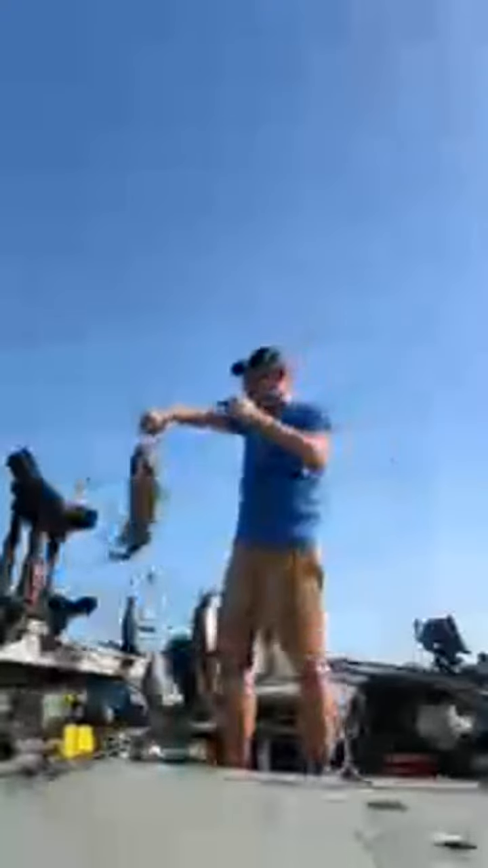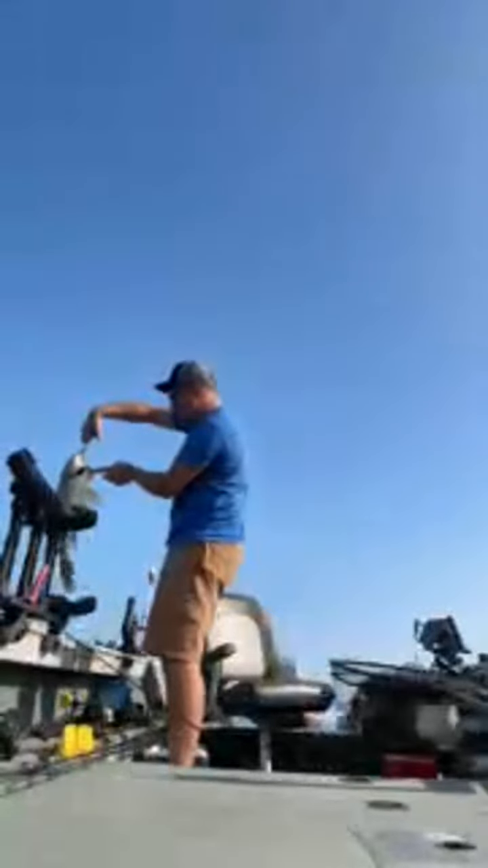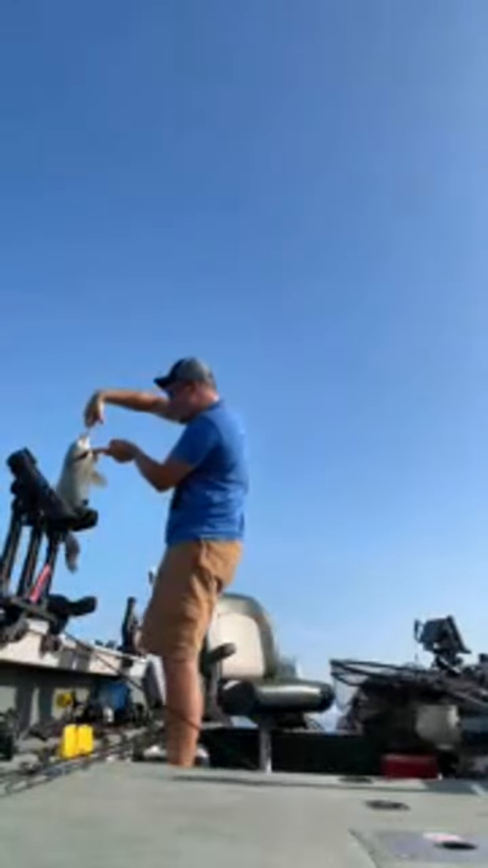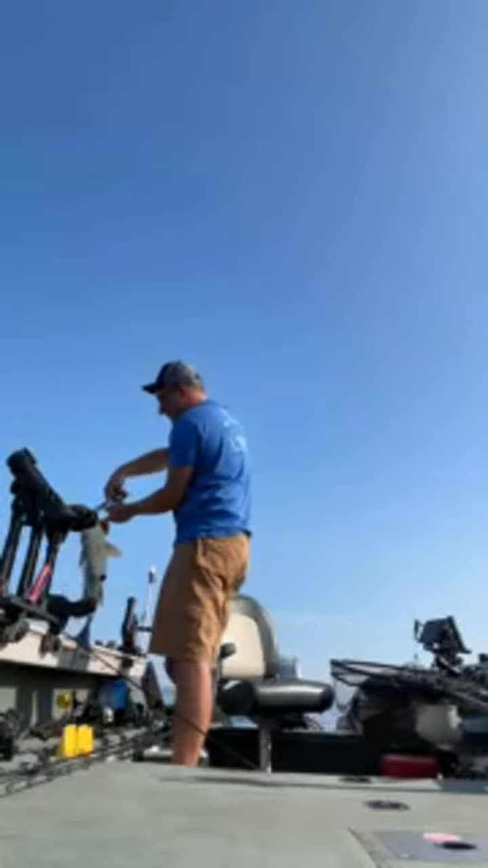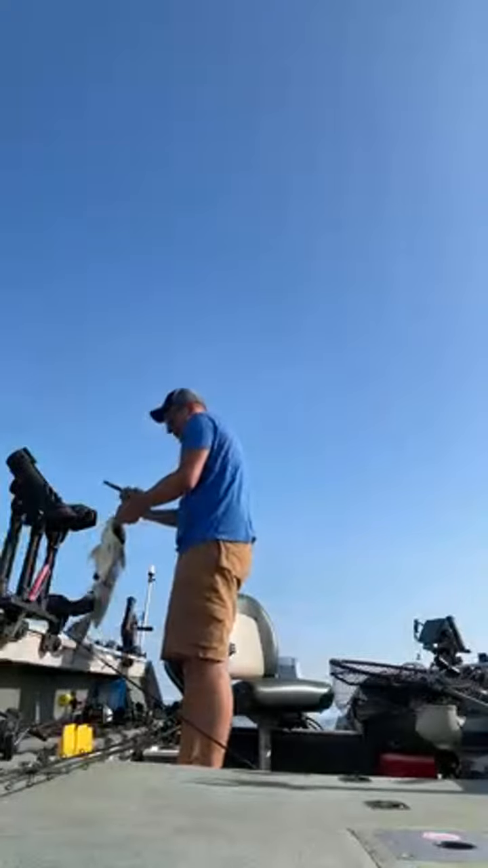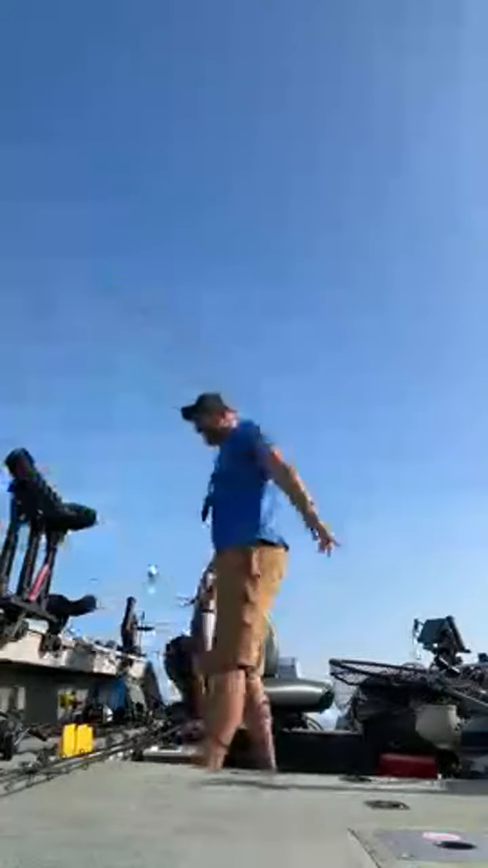Look at this drum. Nasty. He's got a freaking swallowed a fly. He's got leeches all up in his gums, and that was disgusting. Looked like night crawlers coming out of his gums. I should have known by the head shakes what that was.